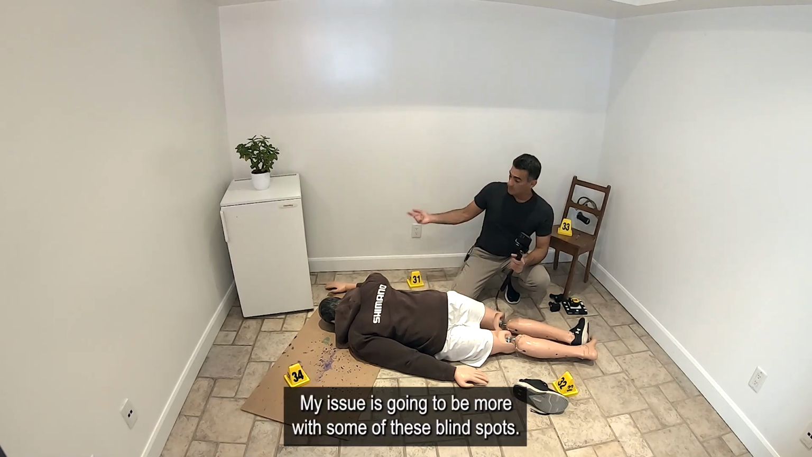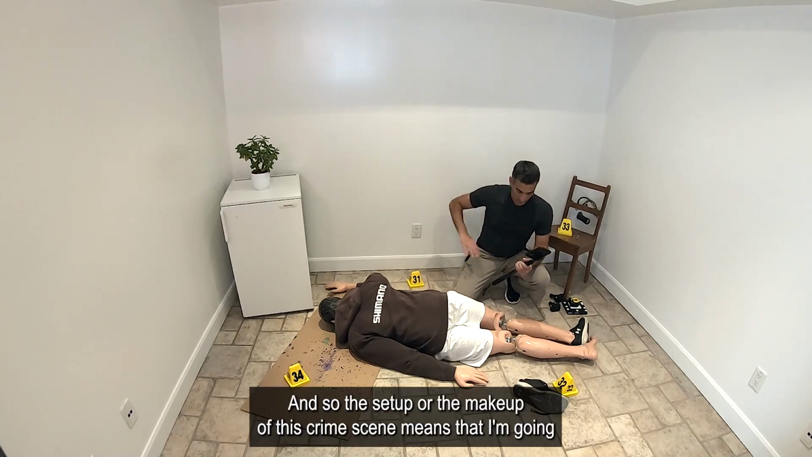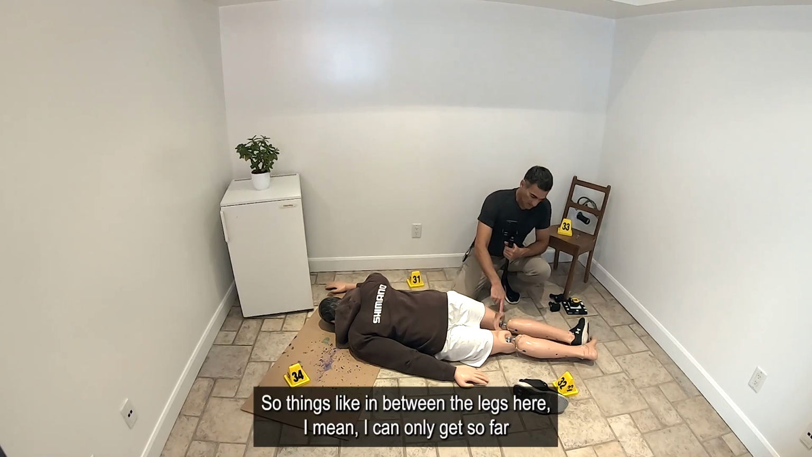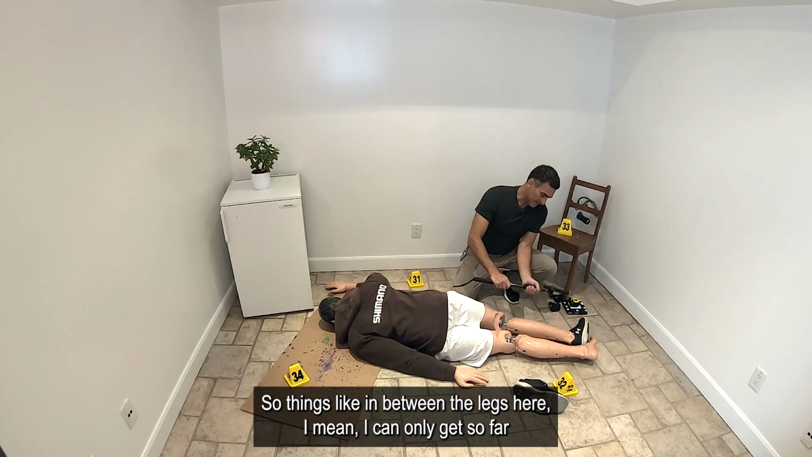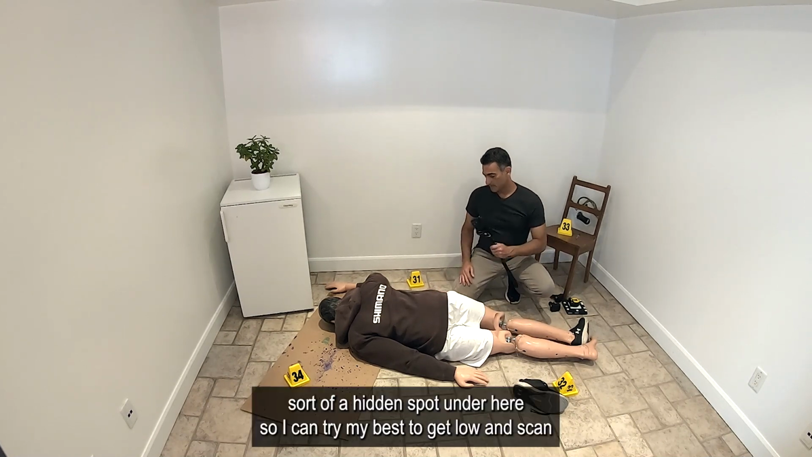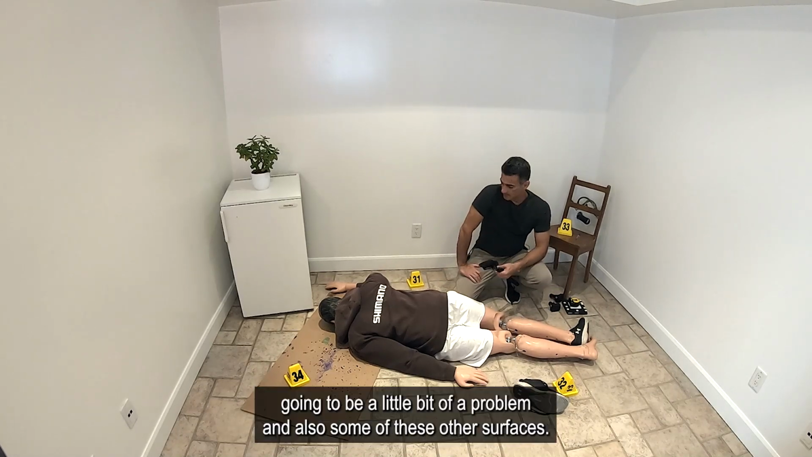My issue is going to be more with some of these blind spots. The setup or the makeup of this crime scene means that I'm going to have some spots that are going to be really difficult to get into. So things like in between the legs here, I can only get so far. Underneath the body, there's sort of a hidden spot under here, so I can try my best to get low and scan this way. That's going to be a little bit of a problem.